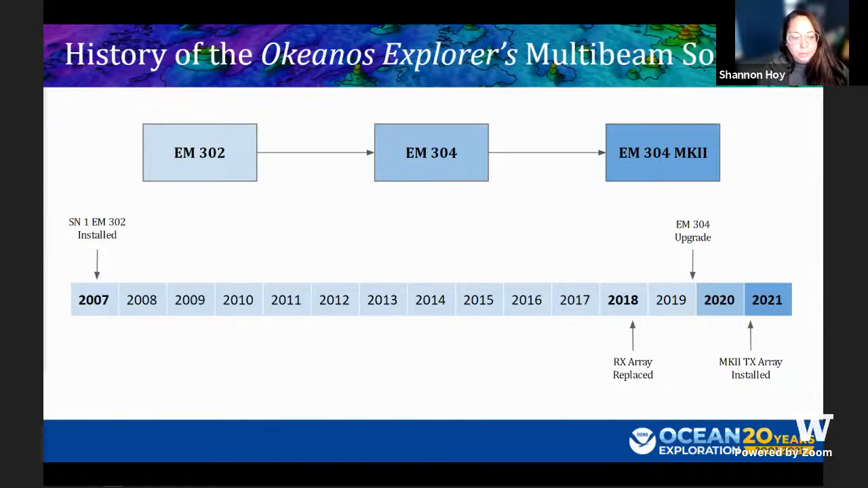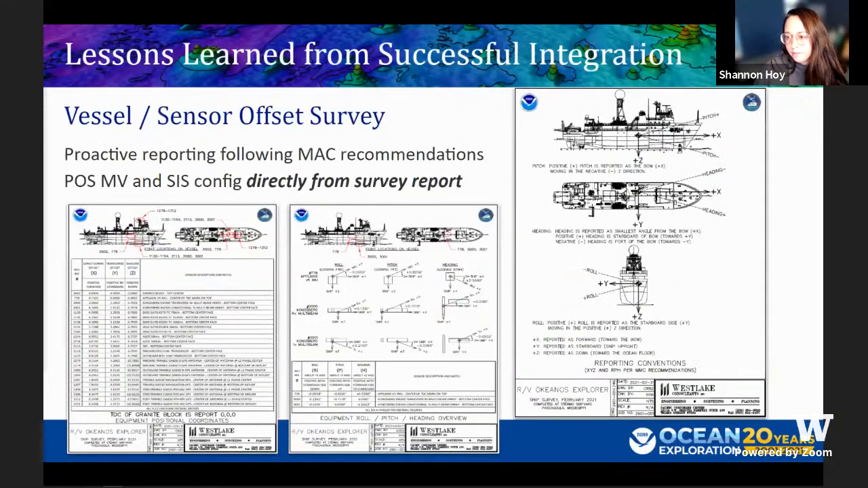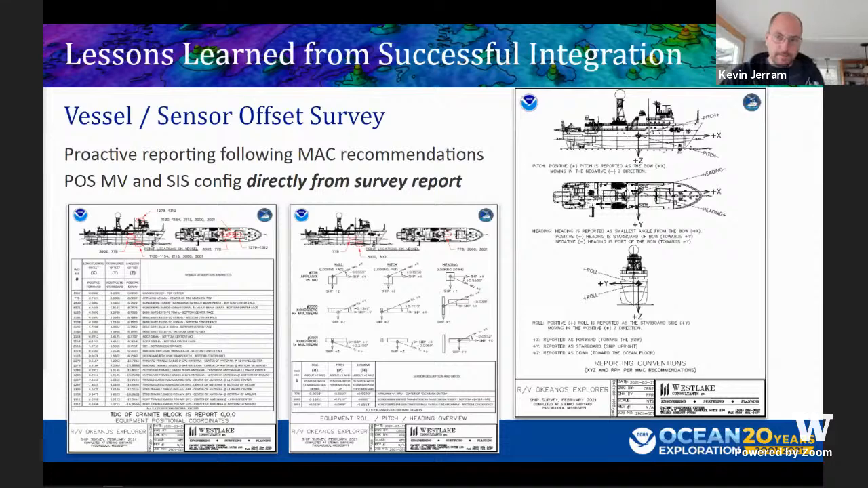And then the next time we sailed, we were out to perform the sea acceptance testing of the first, or one of the first, EM304 Mark II variant transmit arrays. And then this past field season, we did perform multiple expeditions with the completed upgrade system with both the topside unit and the transmit array. So I'll take over a couple slides here.